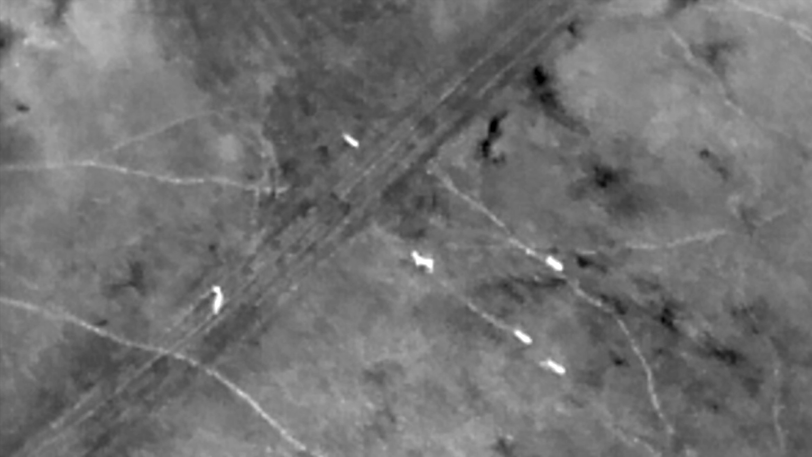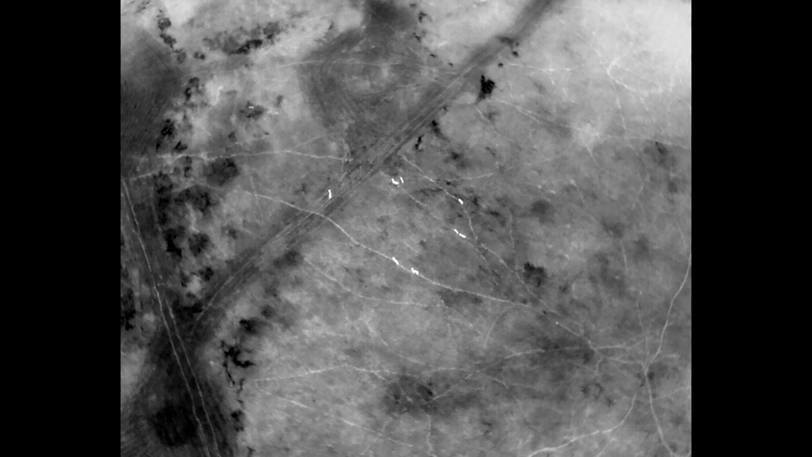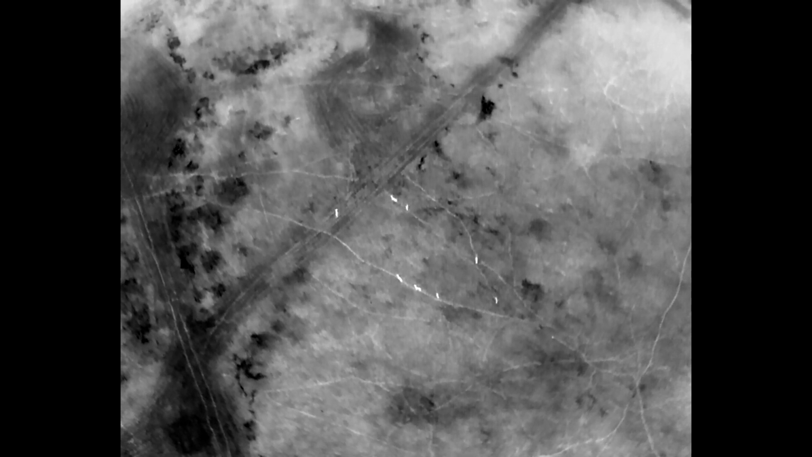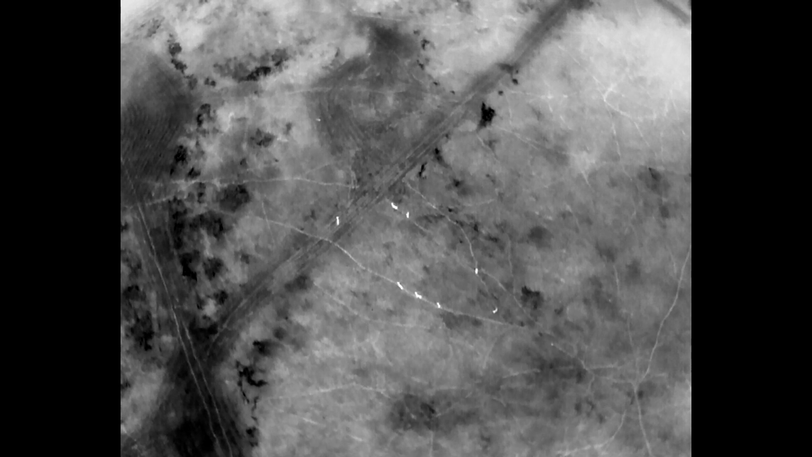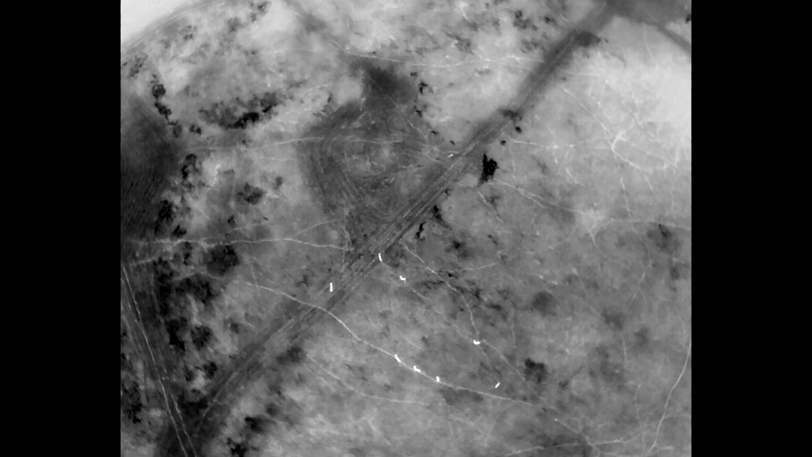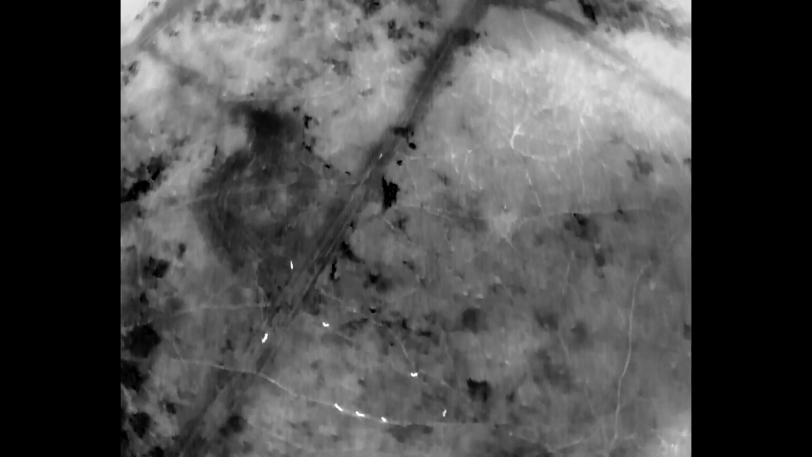You notice two deer are staying still, the one in the exact center of the frame and the one a little bit to the left of that animal. They are staring down whatever is bouncing above them in the screen here. That item is smaller than the deer, less bright, so the insulation is either better or the animal does not put off as much heat. But we'll learn that that animal is actually a coyote.